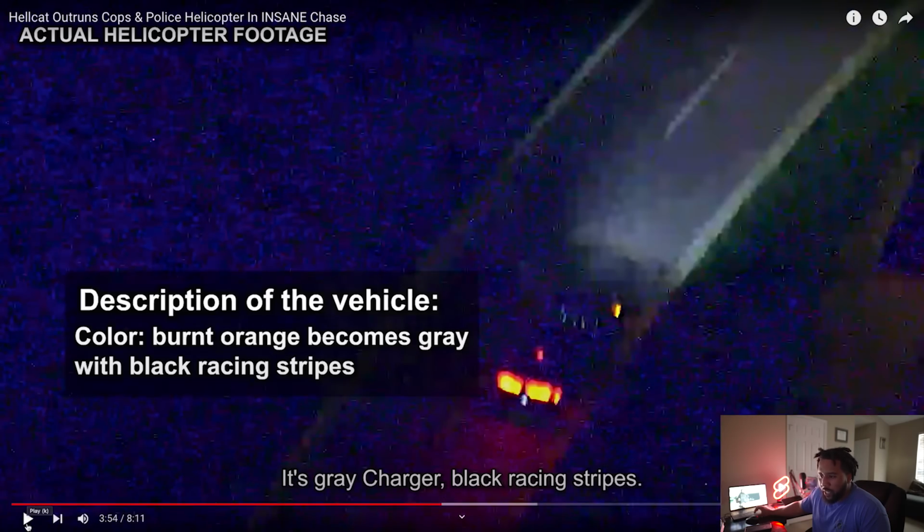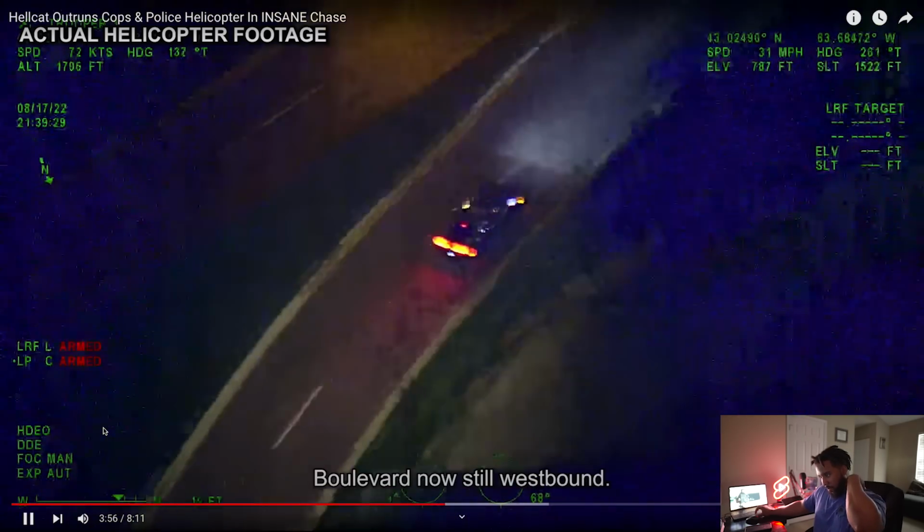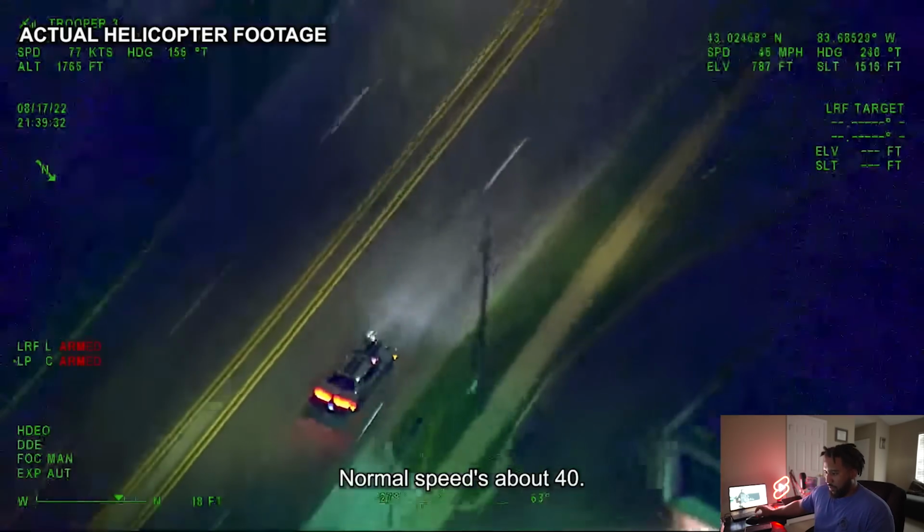Nope, it's not a Charger, but it is gray with black racing stripes. Stripes, completely wrong.